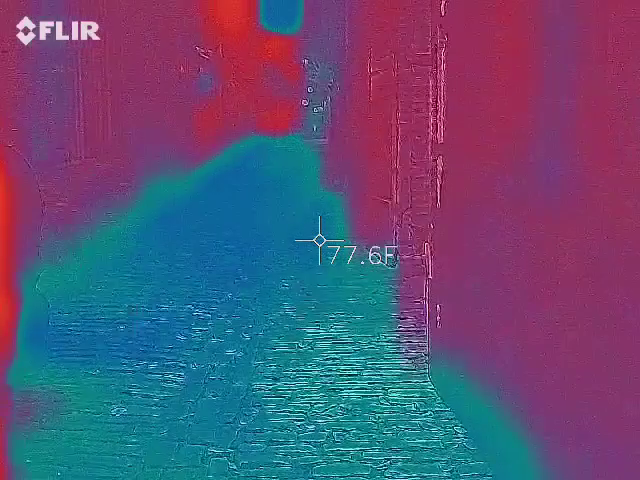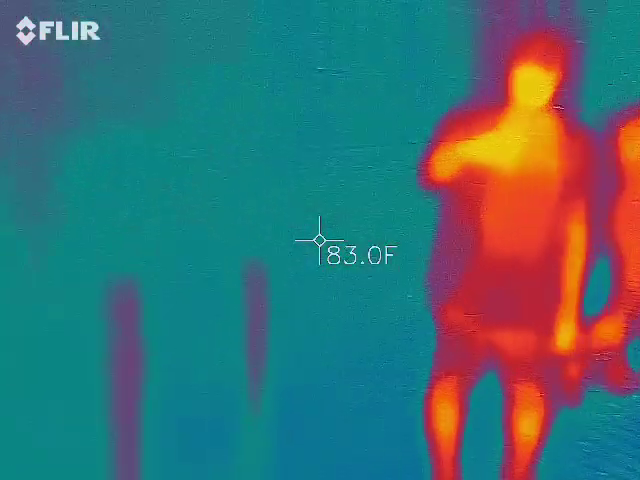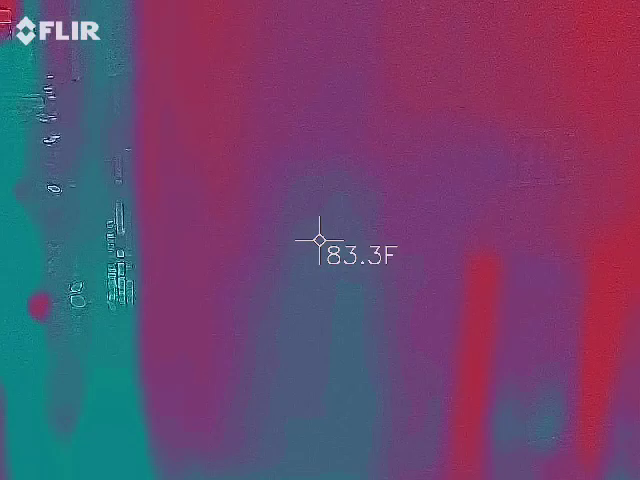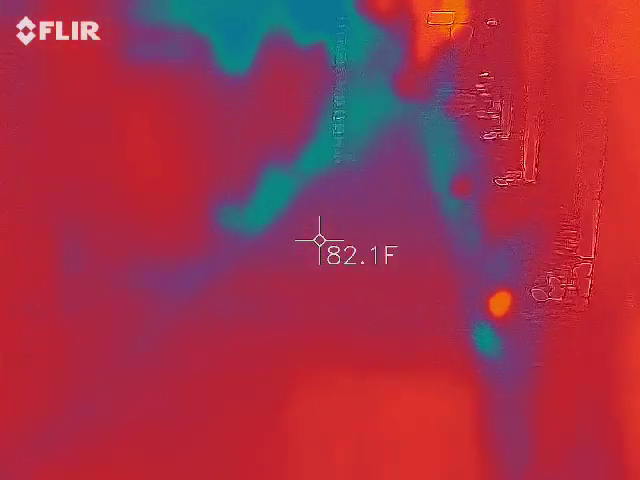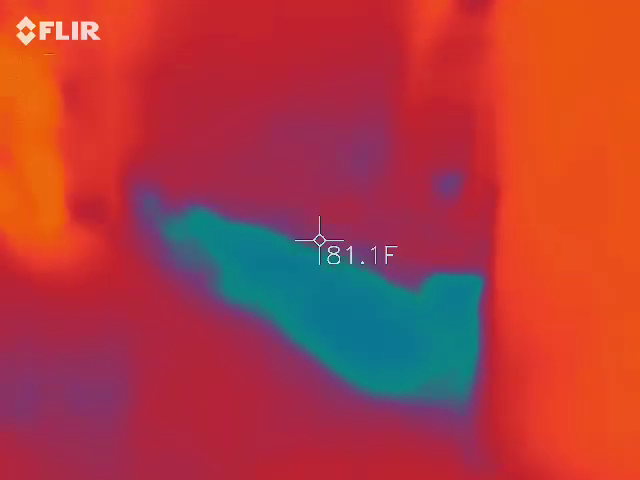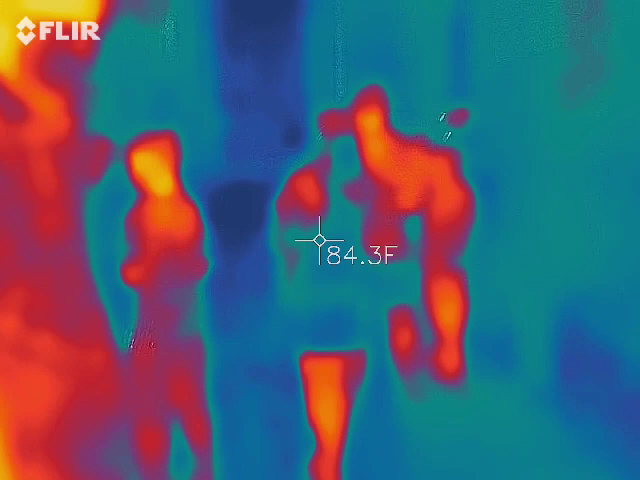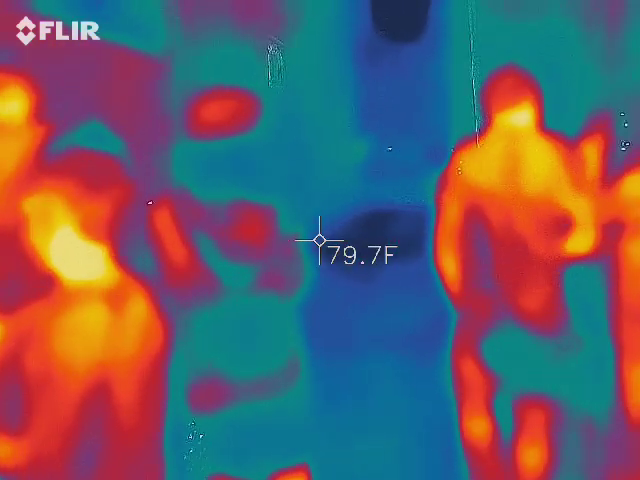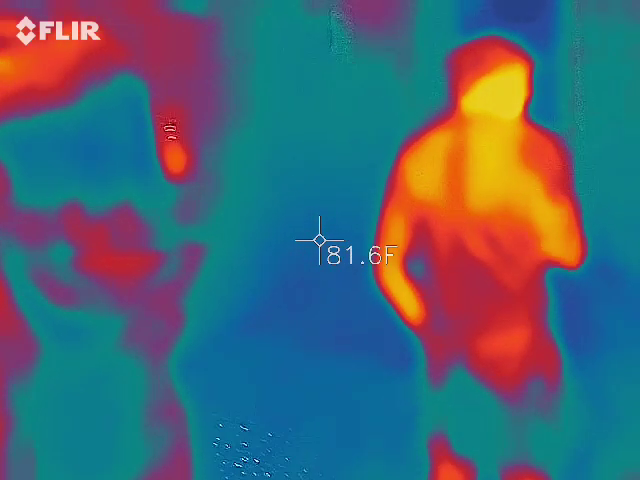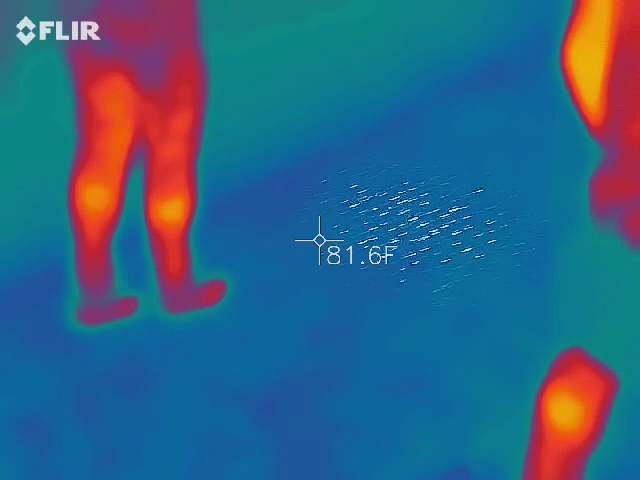Do it with that alley. That was the fun. Go right back here. That's an iPhone 10. Or that's an iPhone, whatever. Like, yeah. Aggressive.